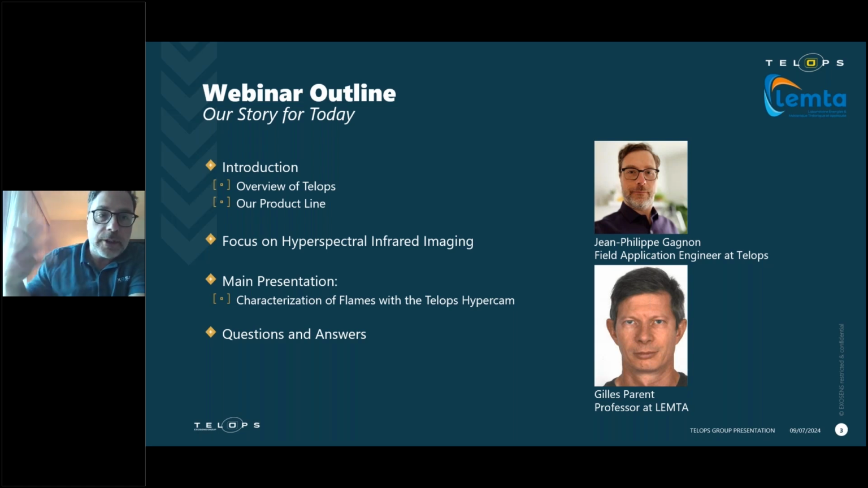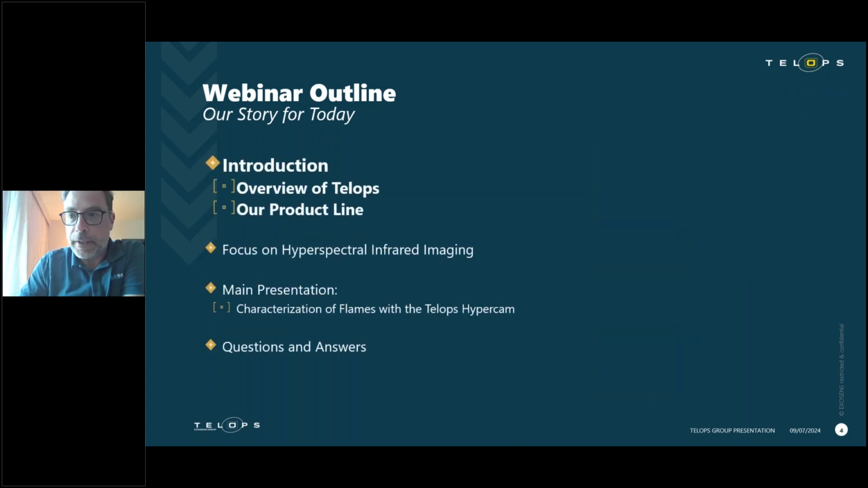But first, let me go through a little bit of what Telops is and the products that we offer. Then I will focus on hyperspectral infrared imaging to let you know how it works, what kind of instrument it is, how it performs, such that you'll be prepared to follow Gilles Parent's presentation. Like I said, we'll have a short Q&A session at the end of the presentation.